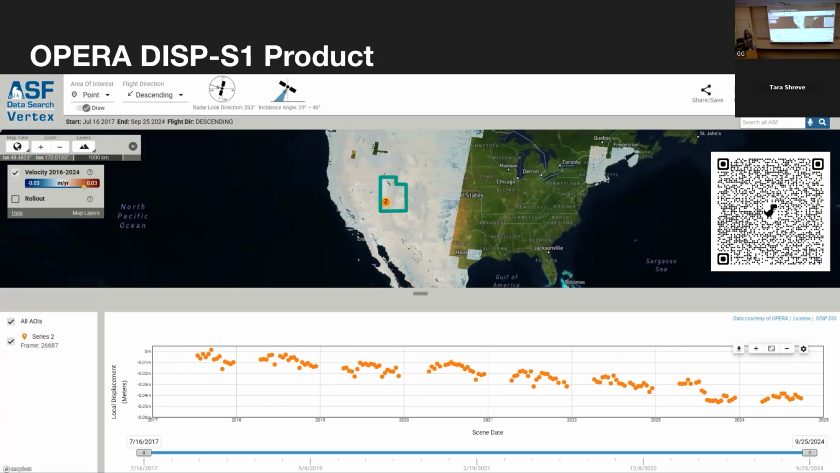Of course, these are automated products, so there are things to keep in mind and noise that can't be fully corrected, but it's a great place to start if you're interested in working with InSAR data, but don't necessarily want to do all the processing on your own end.